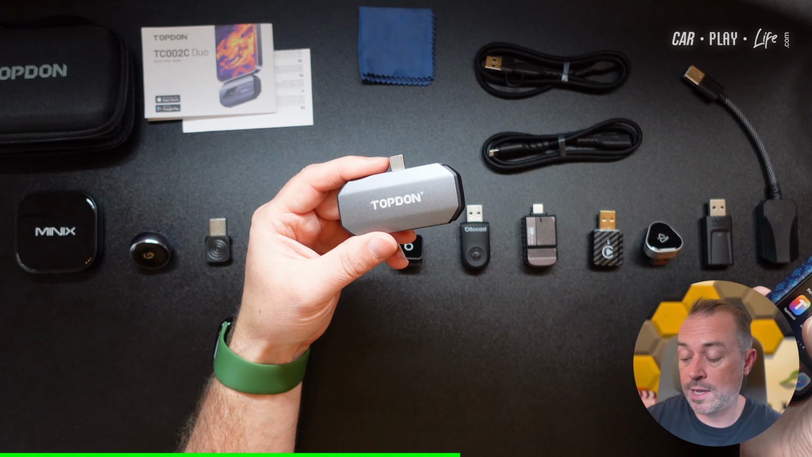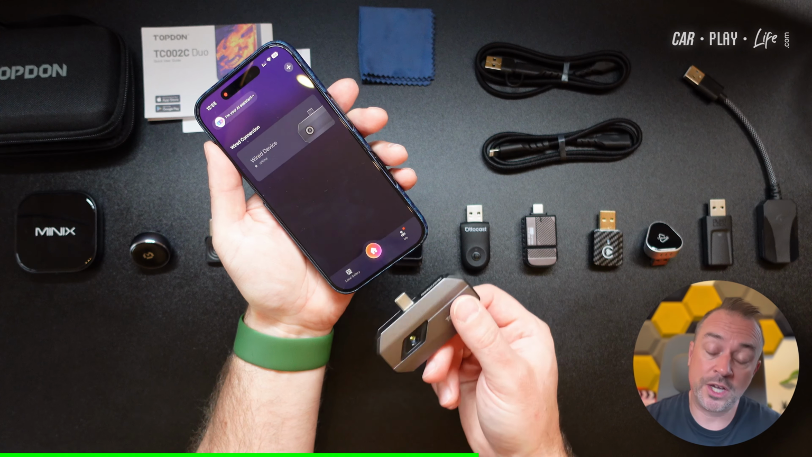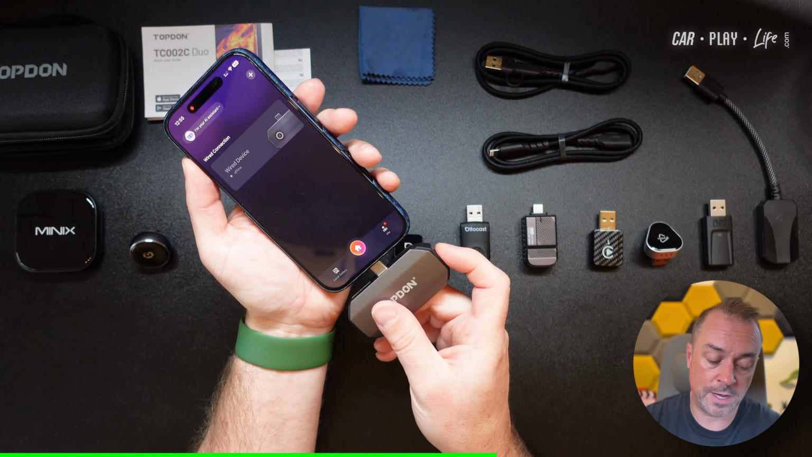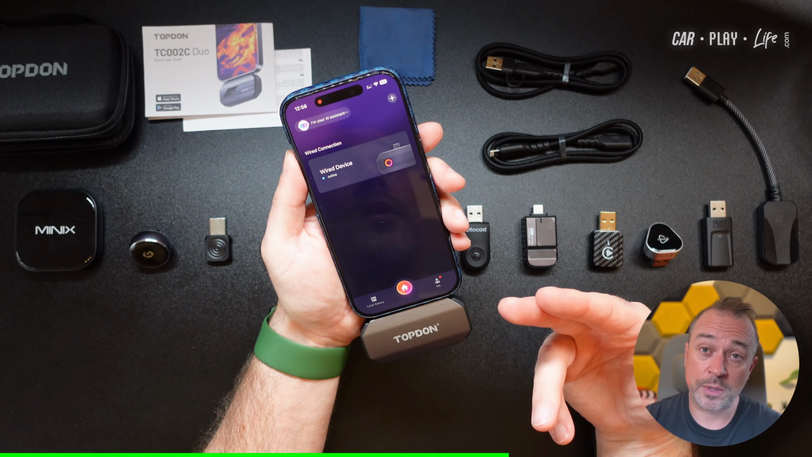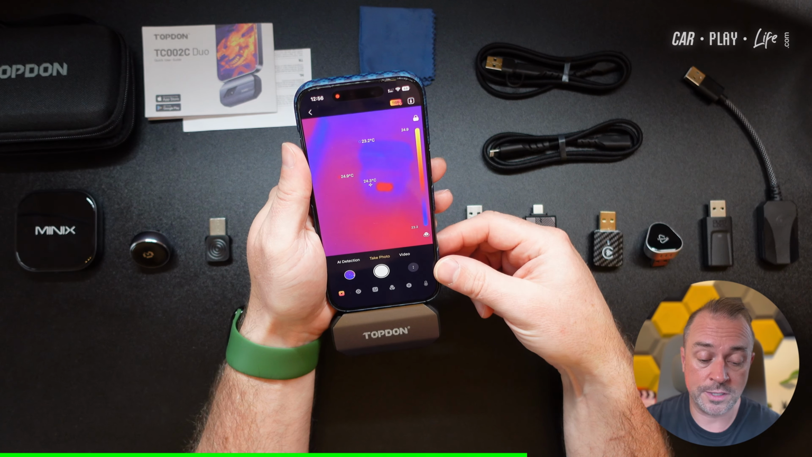Now connecting it is super simple. You've got the Topdon application here ready to get plugged in. And thanks to USB-C, you can either have the camera facing you and you can actually see everything that's facing you, or better still, you can face the camera the other way. And as soon as you connect the camera and the application is loaded, it then detects the device and it starts loading nice and quickly.